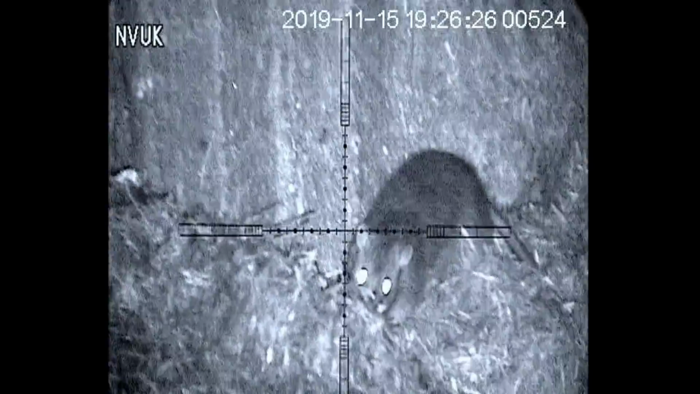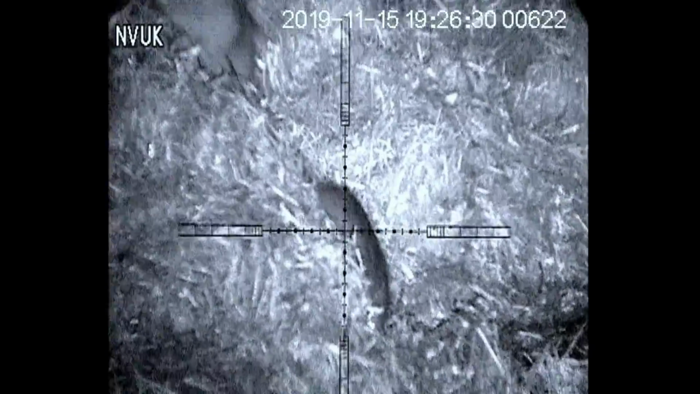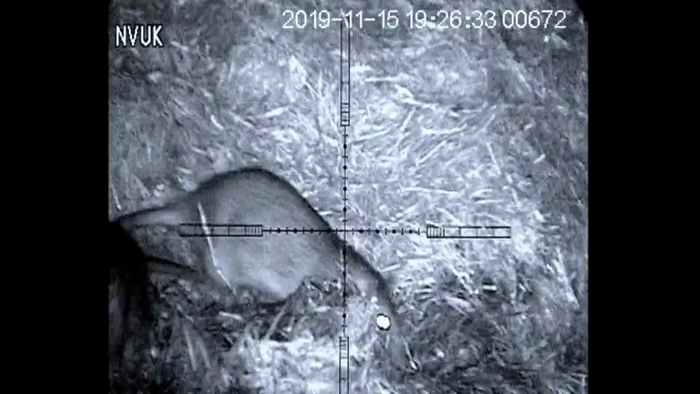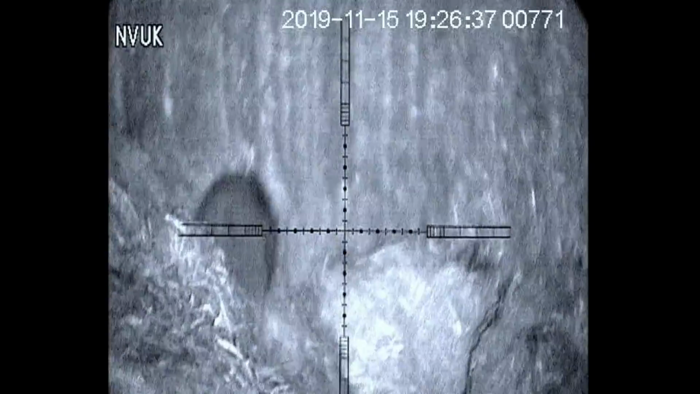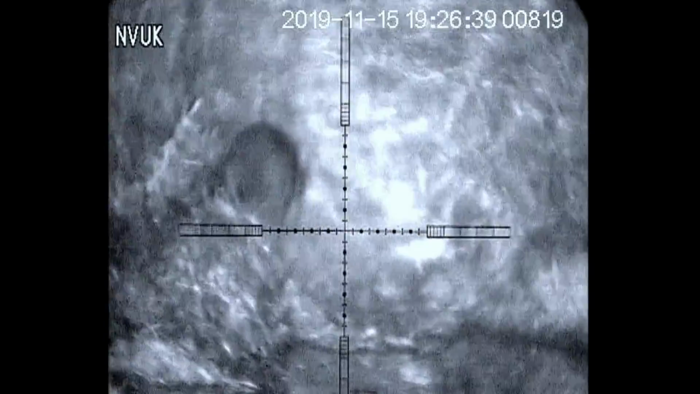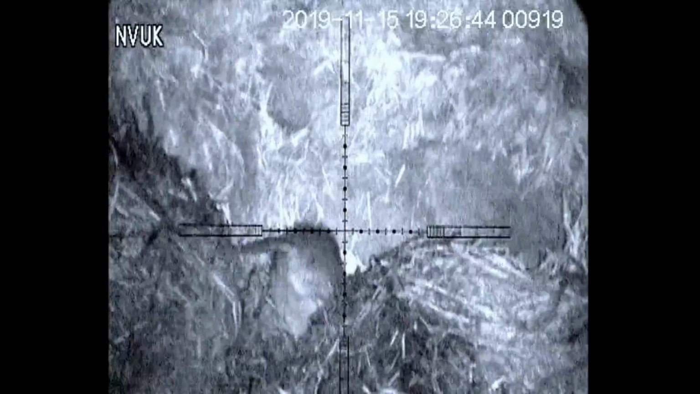None of these rats will stay still, and I can't get a clear shot. Soon this rat decides to speed off again, and they both go in separate ways. In the end, I end up losing them both.